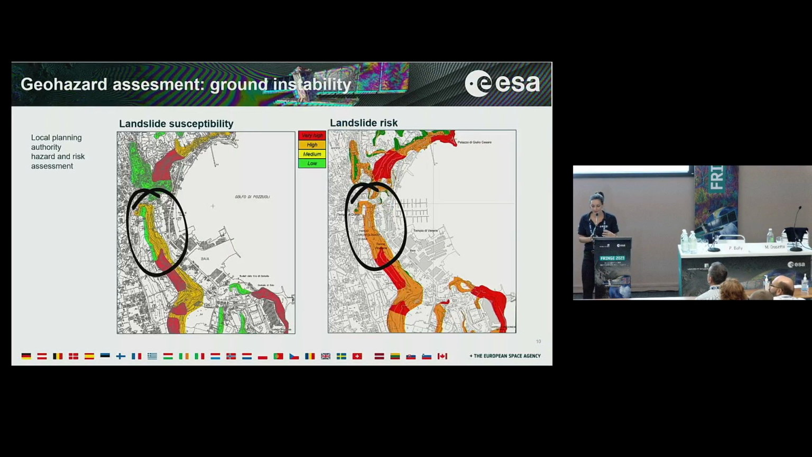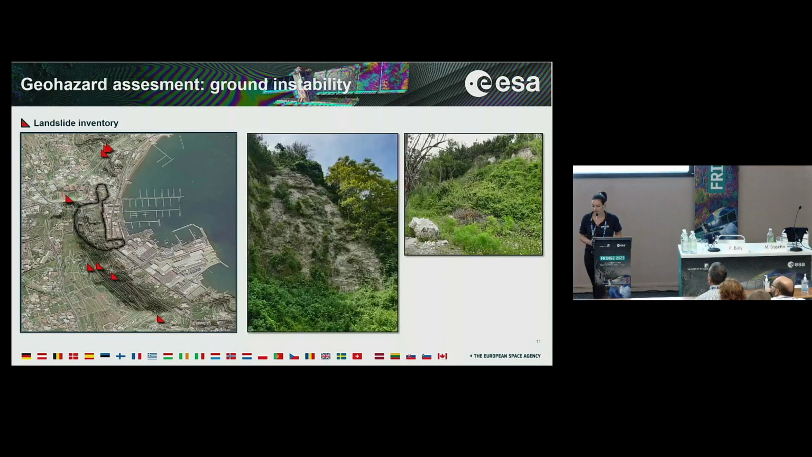But in the case of the archaeological site, the main issue was represented by slope stability. Since it is spread on the slope of the caldera, you can see in the risk map that the area surrounding the archaeological site is characterized by a high to very high landslide risk.